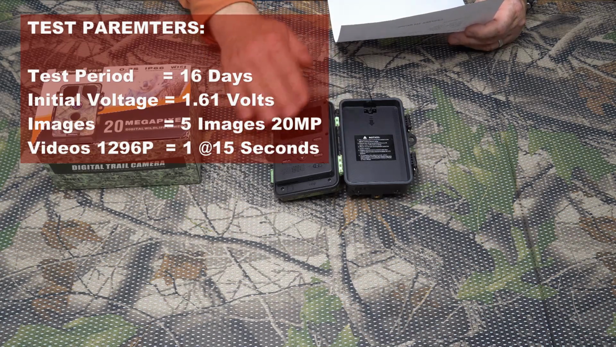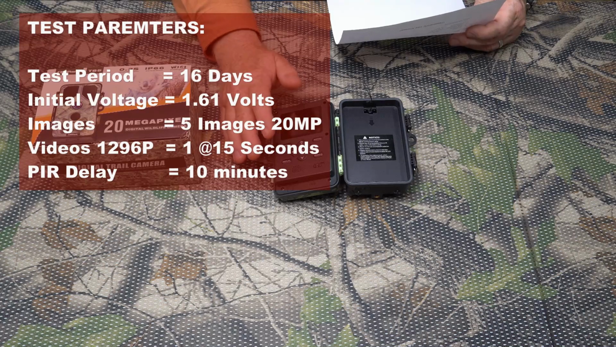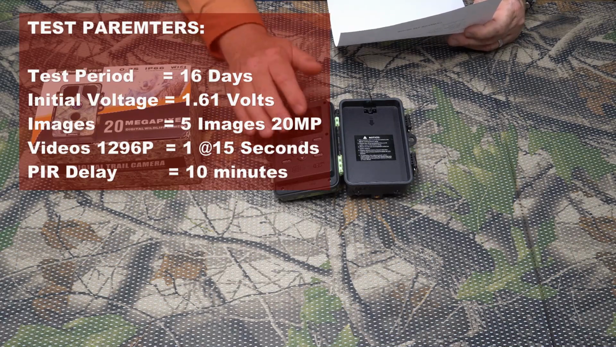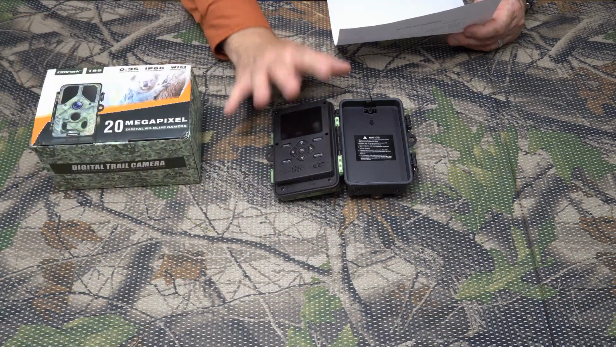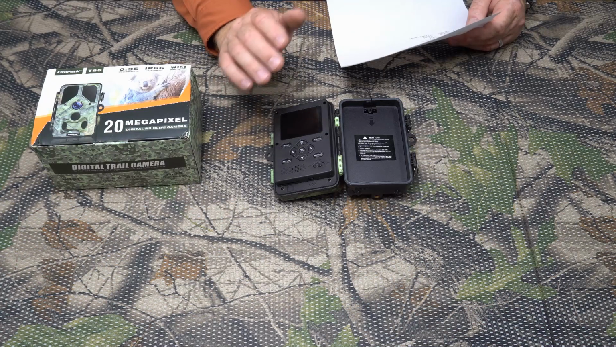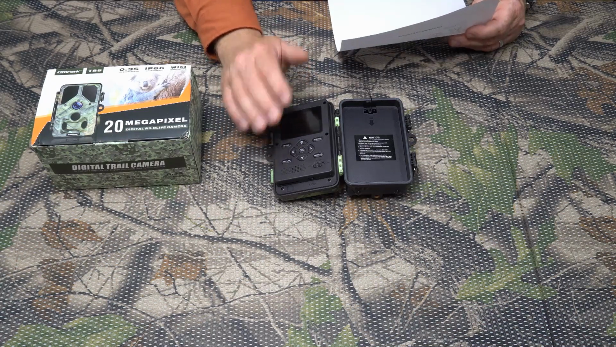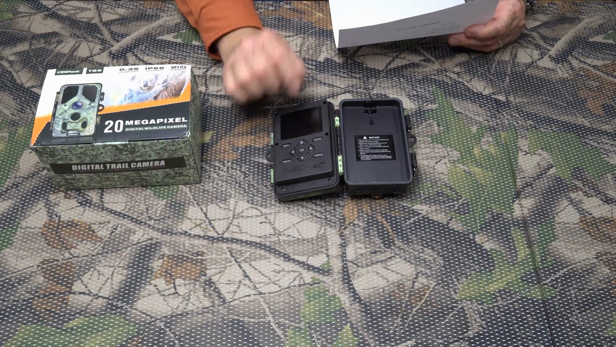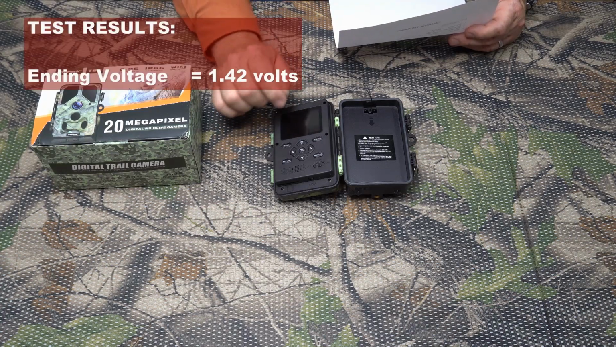The PIR, or the interval between activation, was 10 minutes. So every 10 minutes, if an animal walked in front of the camera, it would take 5 pictures and 1 15-second video. All right, so let's look at the results after 16 days in the field. After 16 days in the field, the ending voltage was 1.42 volts.